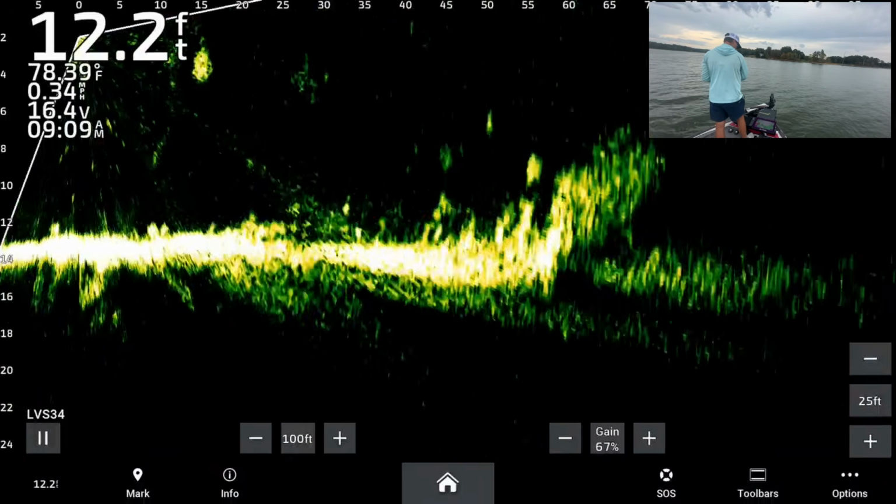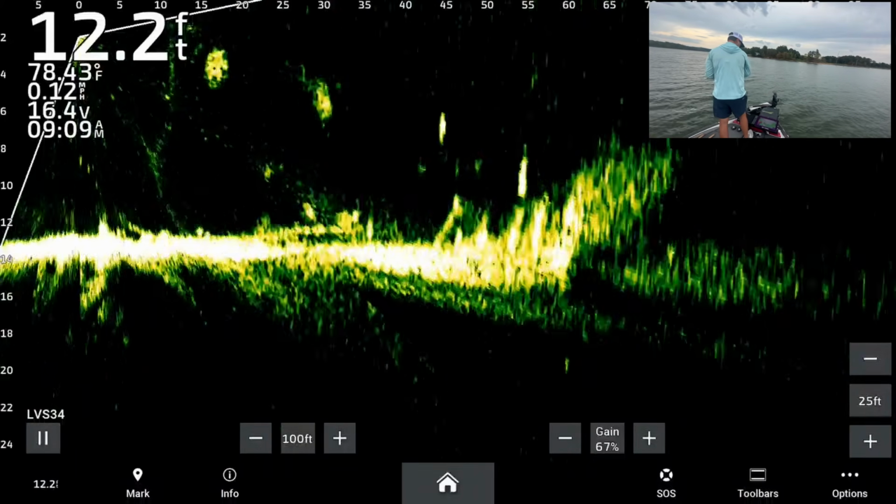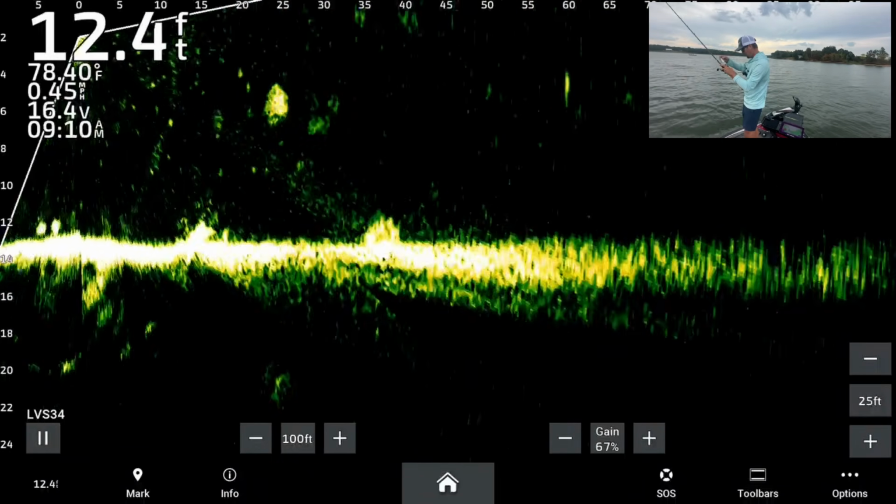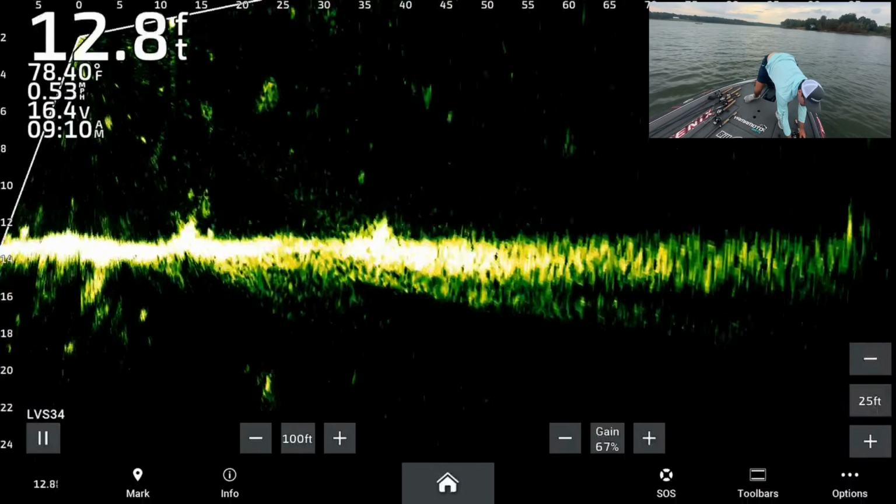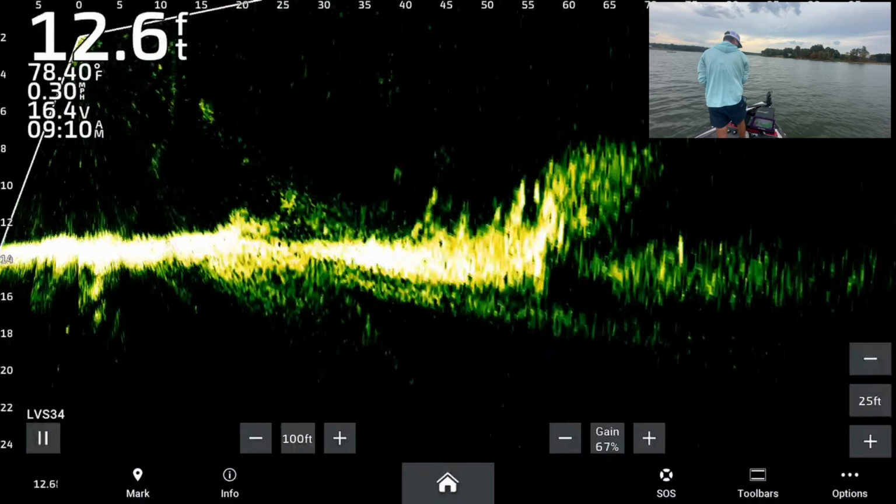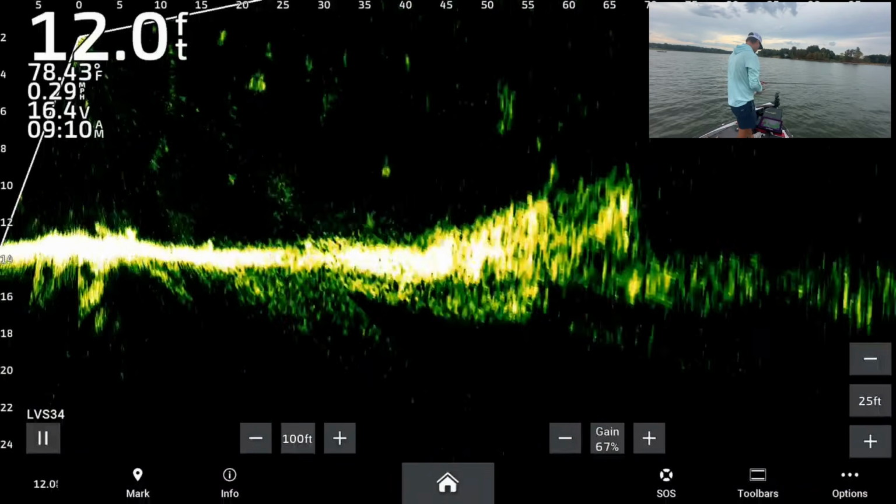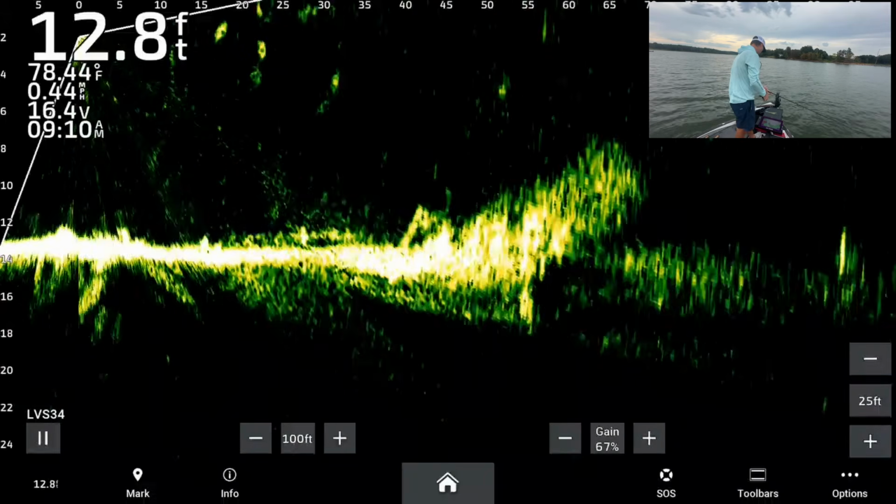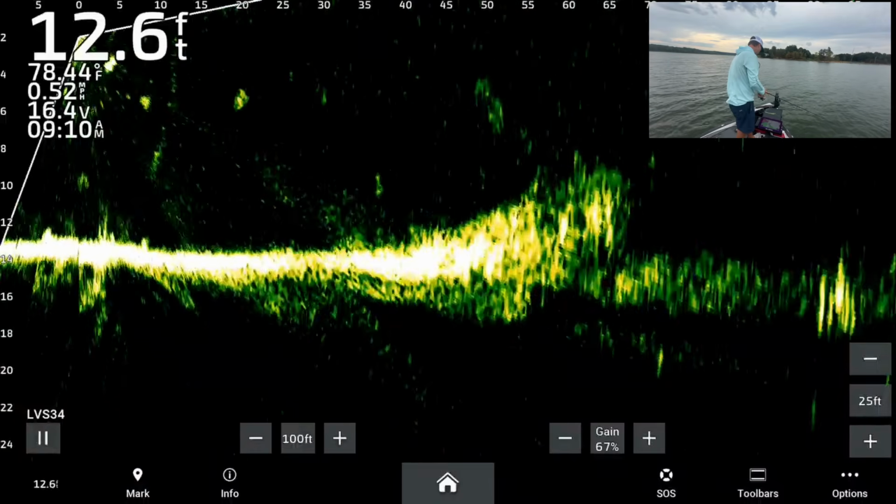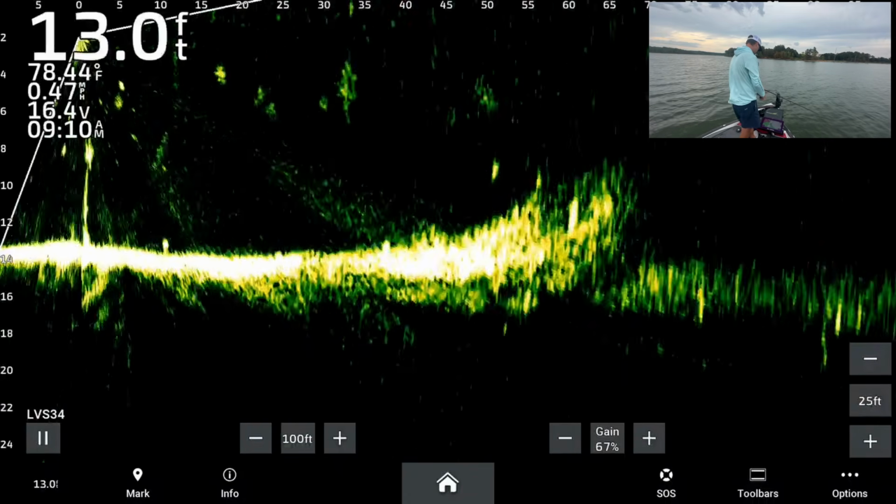There she is, begging. Goodness. Whoa, fellas, that's a 10 right there. I'm telling you right now, it's a 10. Oh man, I knew she was big. I had no idea she was that big. She's going back down into the tree now. I see her down in there again.